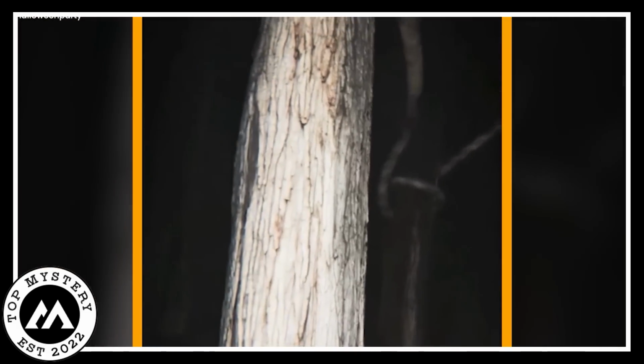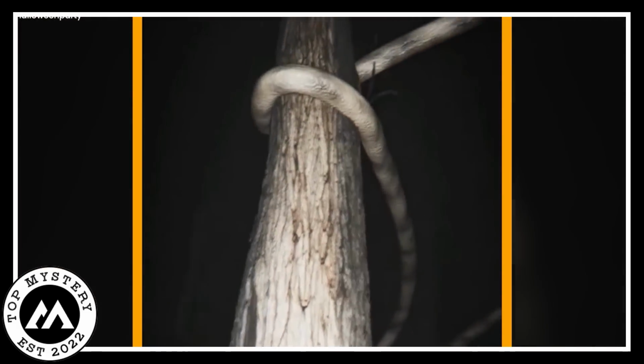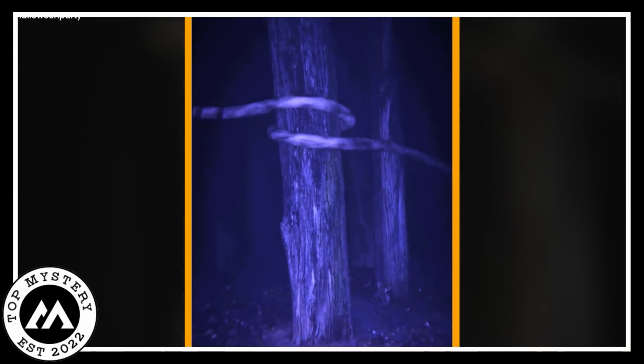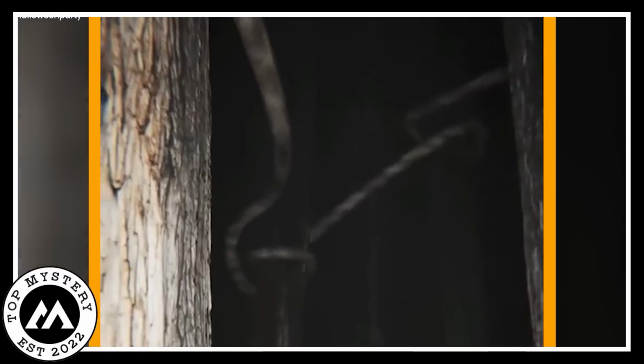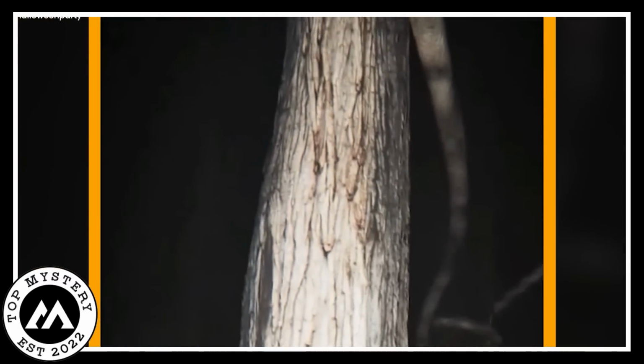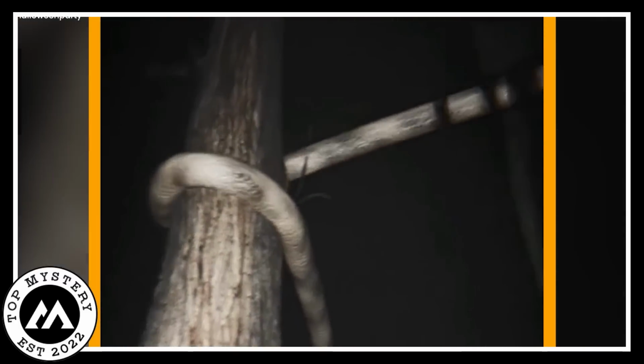To our astonishment, as soon as the camera started focusing across the string, it slithered in subtle movements, slowly twisting the trees around its whole length.